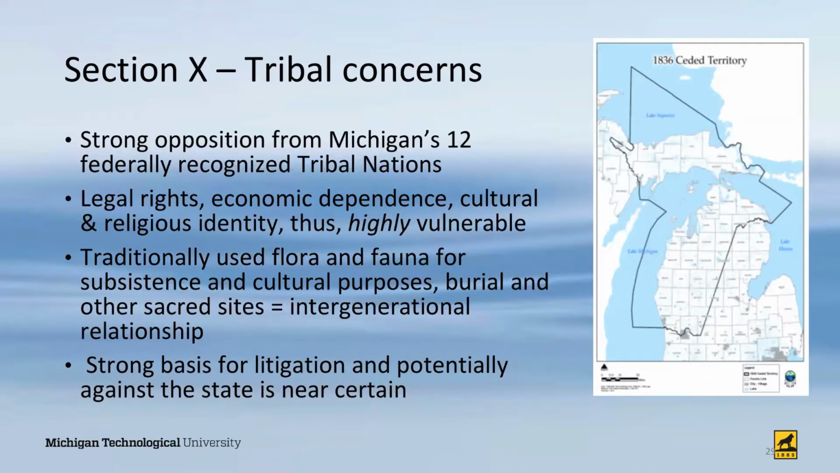And then there are intangible losses. There is very strong opposition from Michigan's 12 federally recognized tribal nations. Their legal rights, economic dependence, cultural and religious identity are highly valued. Traditionally used flora and fauna for subsistence and cultural purposes, burial, and other sacred sites. And a strong basis for litigation, potentially against the state, is nearly certain.